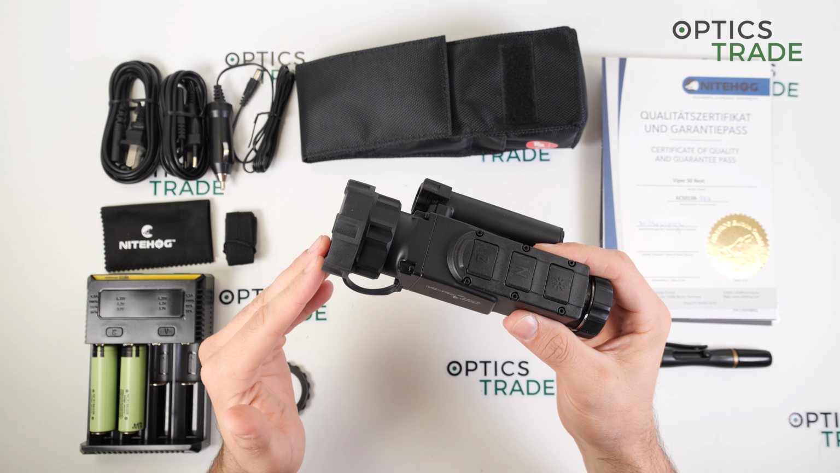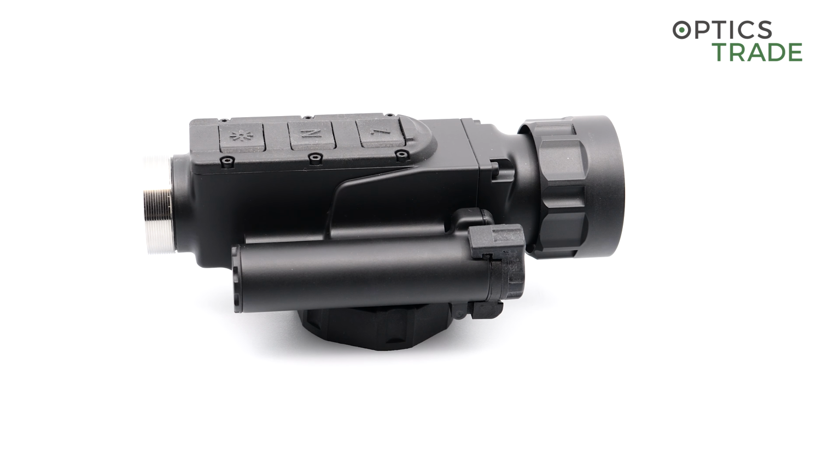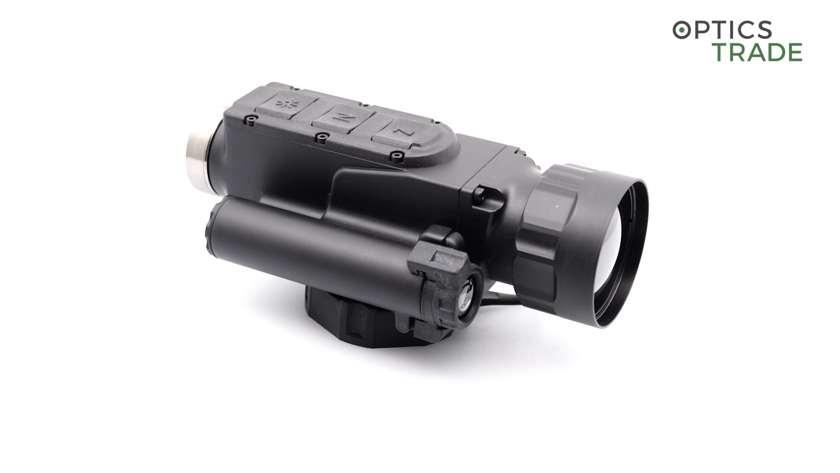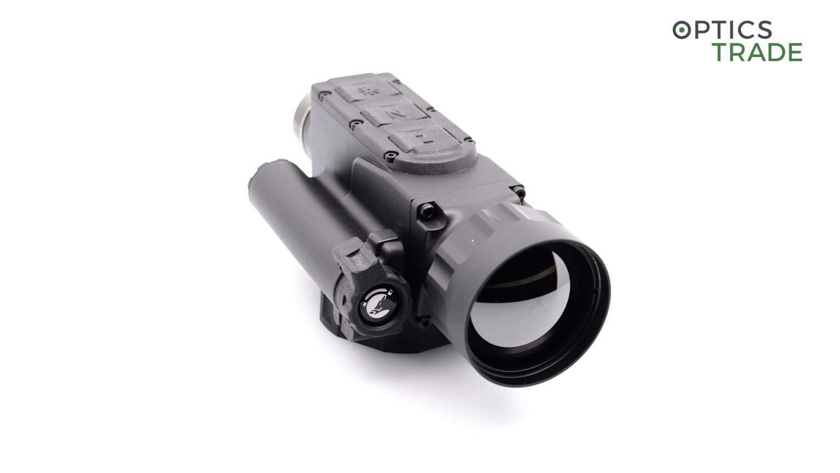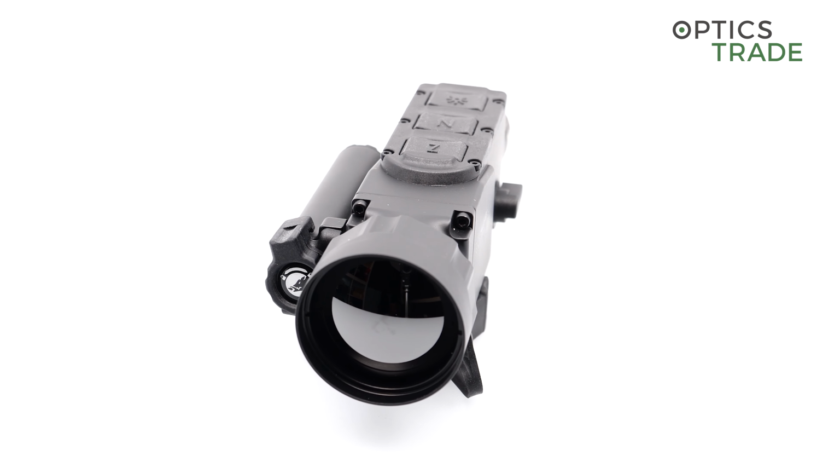The device has no video recording and also no connectivity, so you cannot connect it to a smartphone to make some changes or to look through the phone or similar.